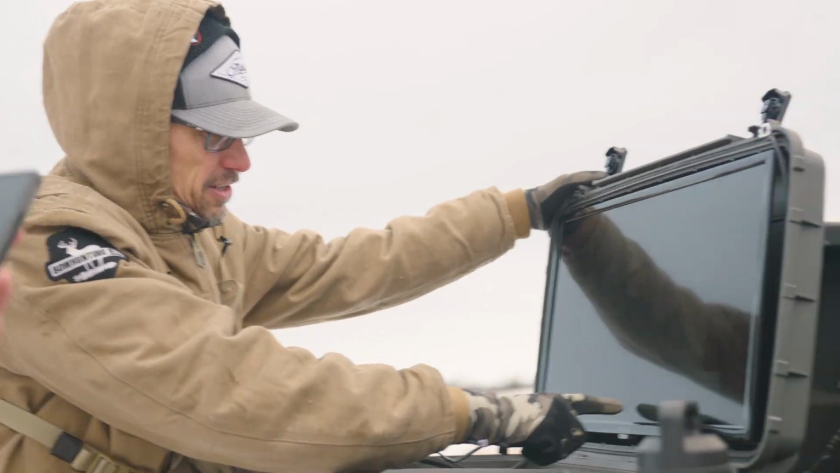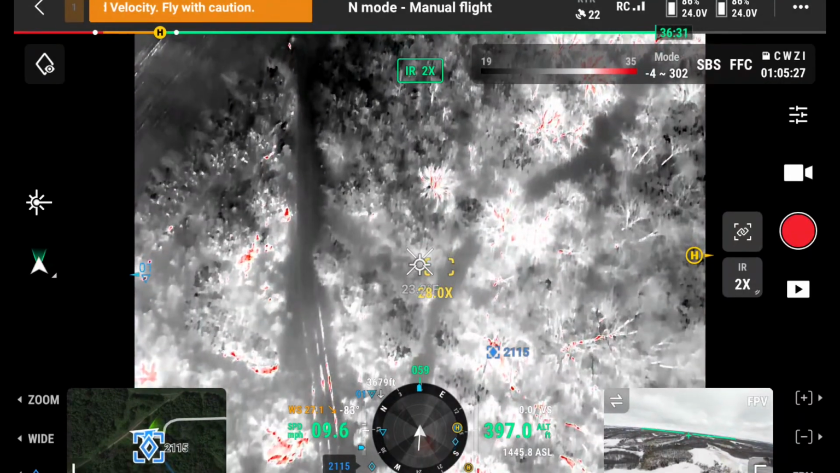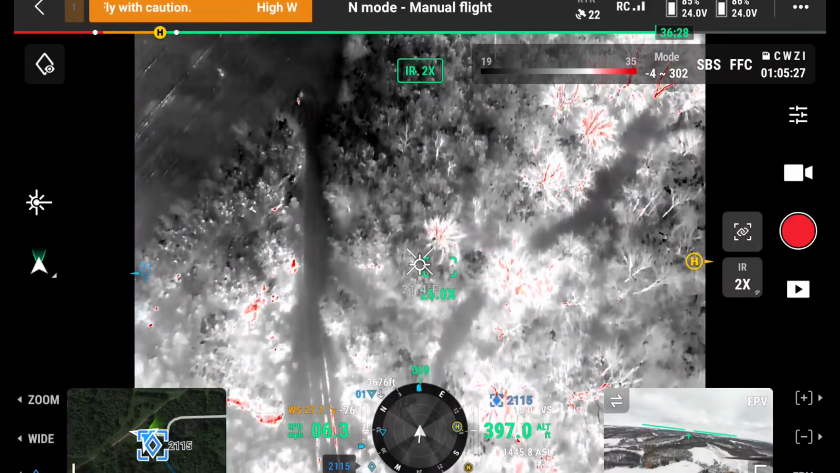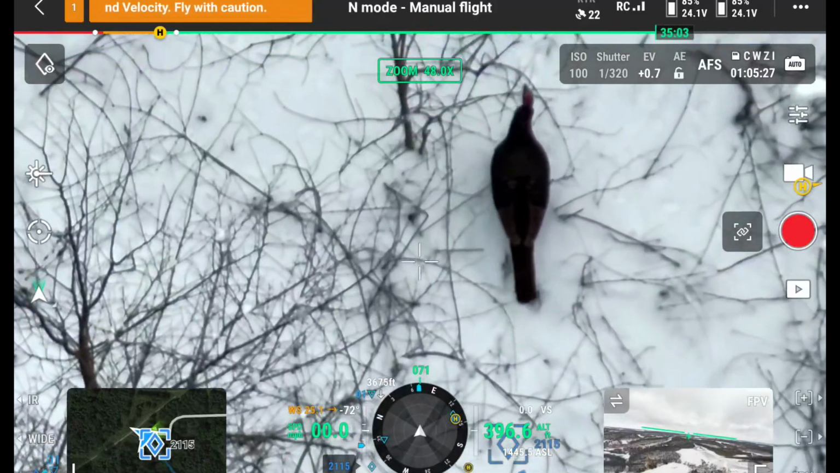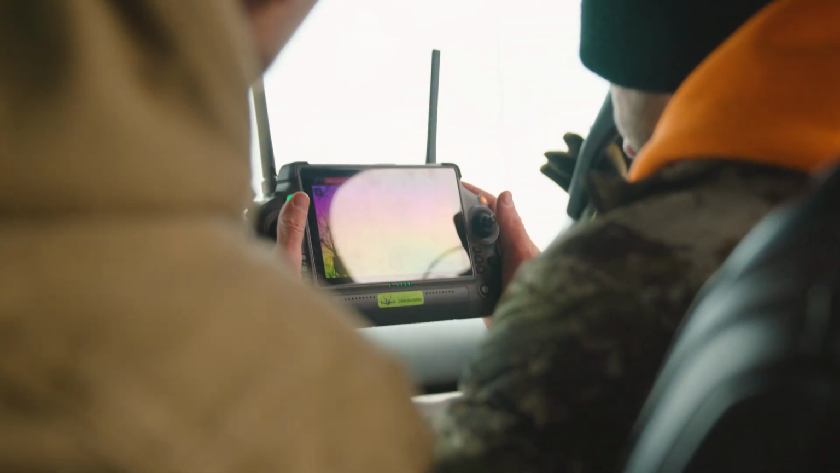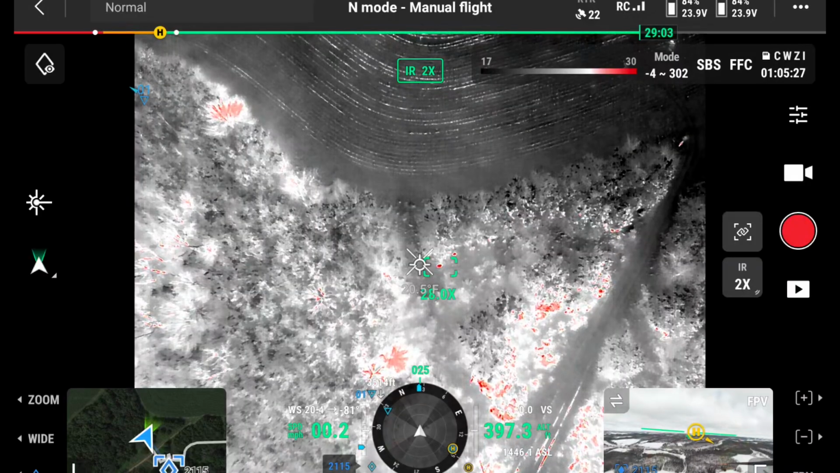Yeah, it's just a stump there. I gotta show you this. The little sucker just went underneath a cedar tree, so it's real hard to see. Oh, there he is. Still packing both sides. Oh, gobbler. Love it. Let me get a video of that. That is so cool. See the red?